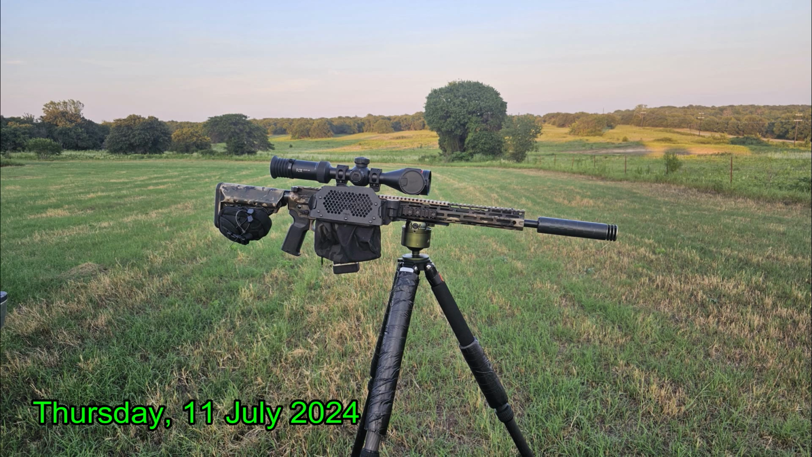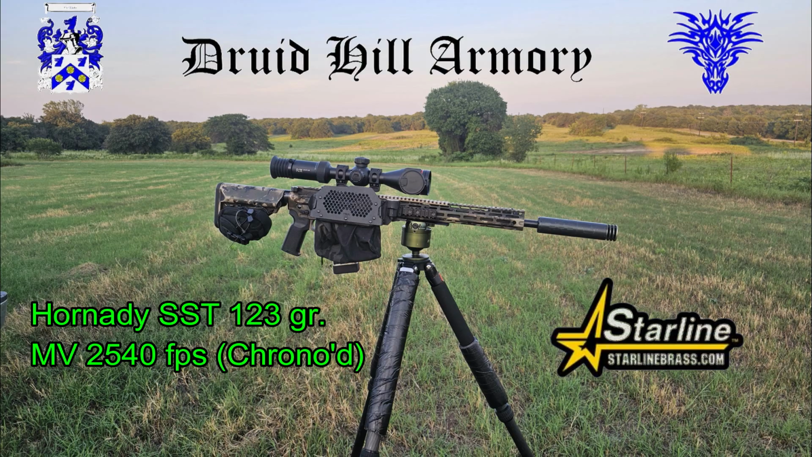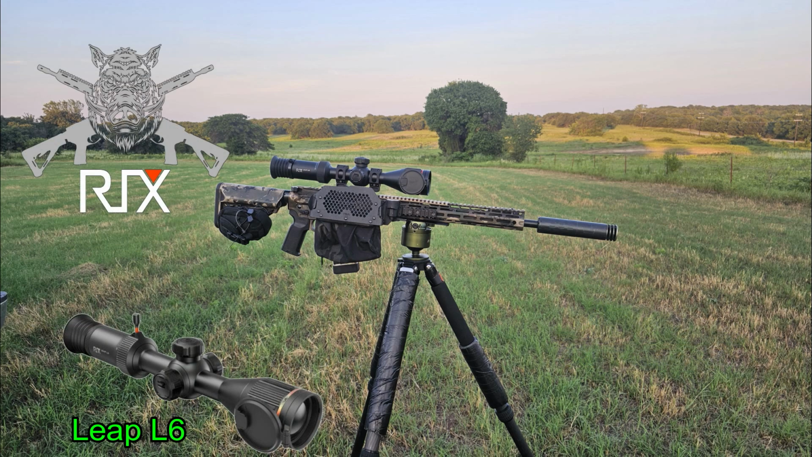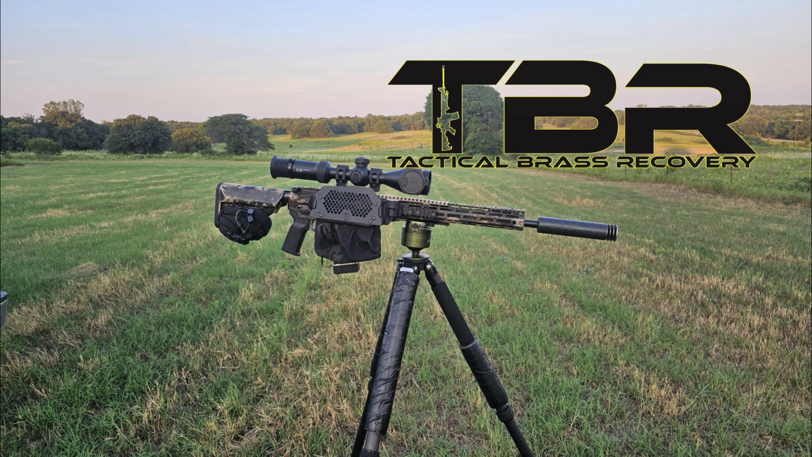I am back hunting in North Texas with my Lone Star Armory TX-15 multi-purpose carbine enhanced, which just turned out to be a terrific rifle. I'm going to be shooting some Hornady SST 123 grain bullets loaded by Dread Hill Armory into Starline brass, and I'm going to be sighting it in with the Leap 6 from Rix Optics. Brass Catcher by Tactical Brass Recovery.